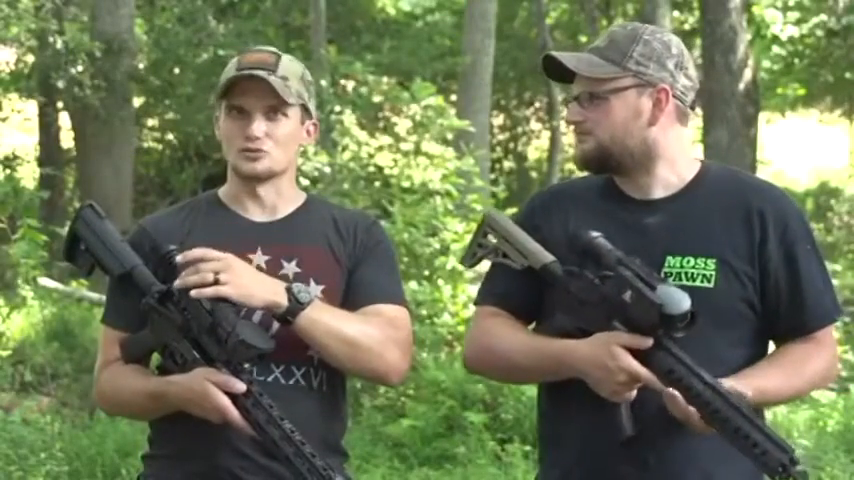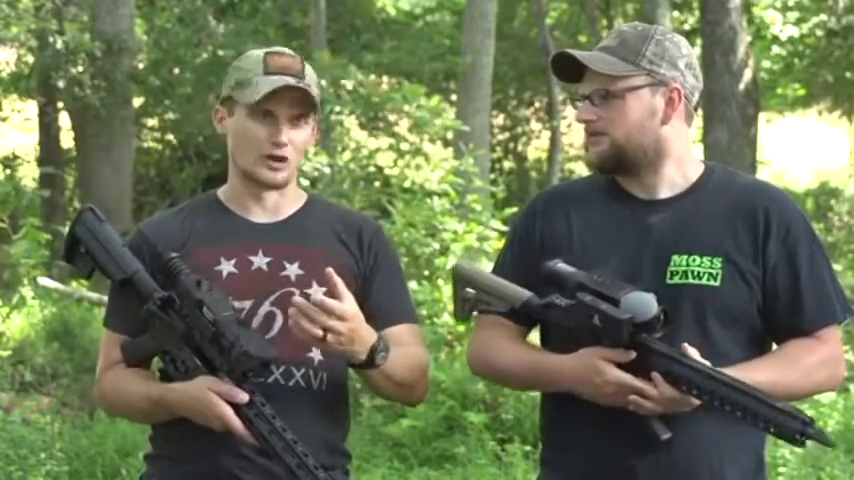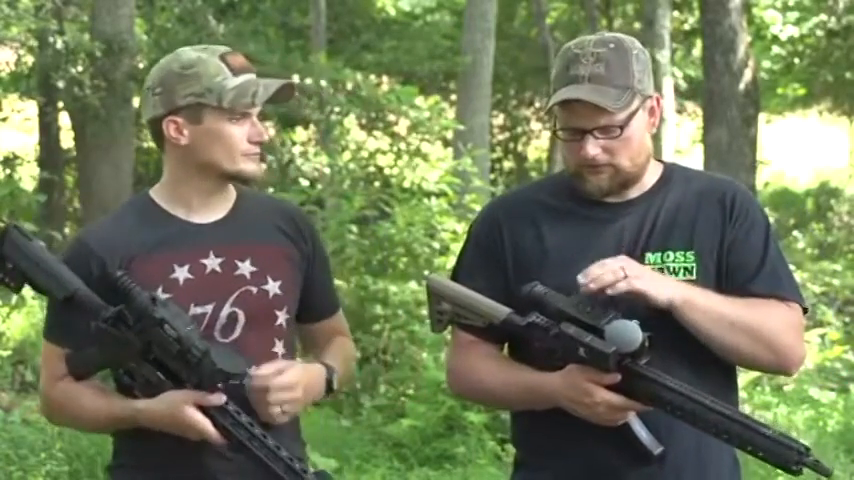So this is a digital scope. It's not like you're just looking through a regular optic. Basically, when you look through this optic, you're seeing a digital representation of what the optic is processing and seeing. It's basically playing it back on a little mini TV, and you're looking at what it is processing and interpreting for you, for the human eye. So it's taking what you can't see and turning it into something you can see.